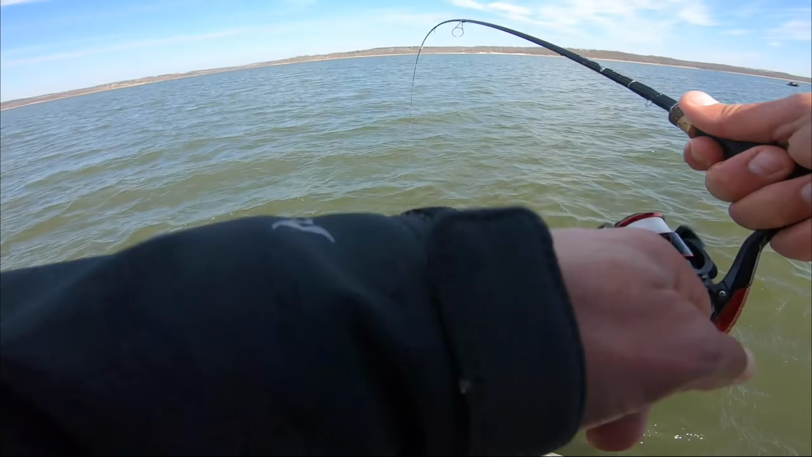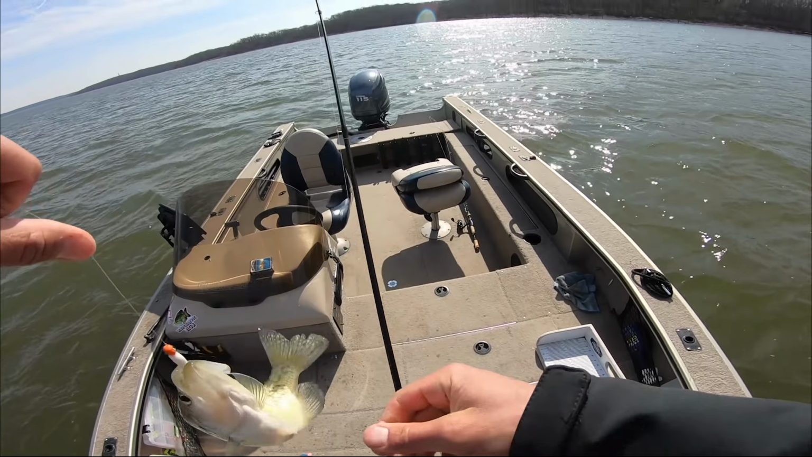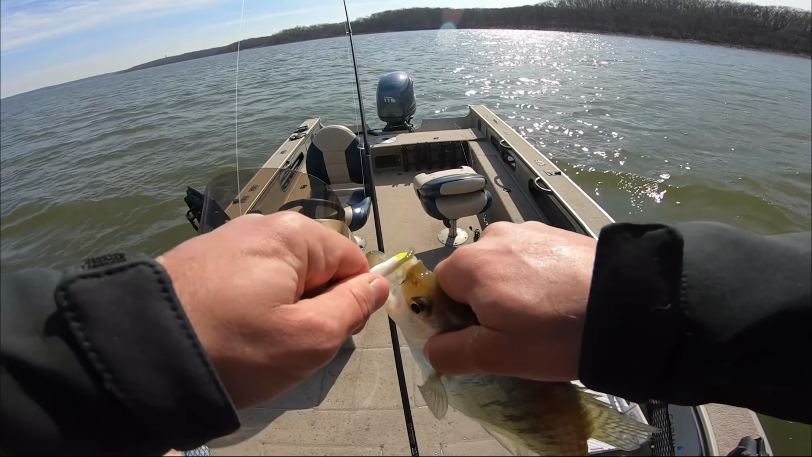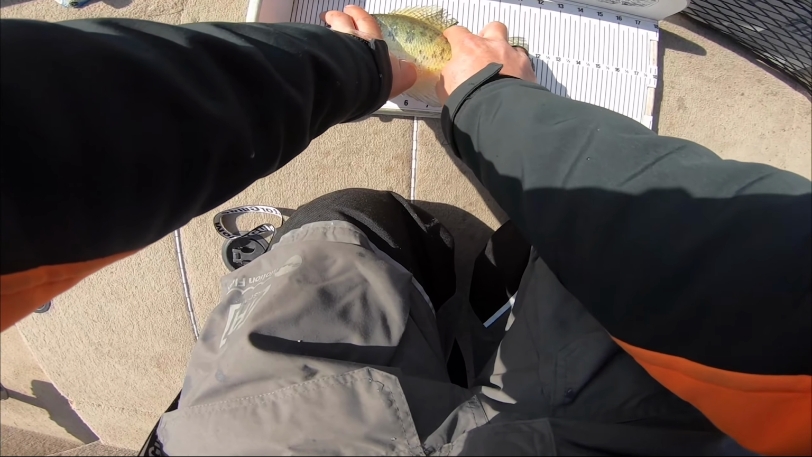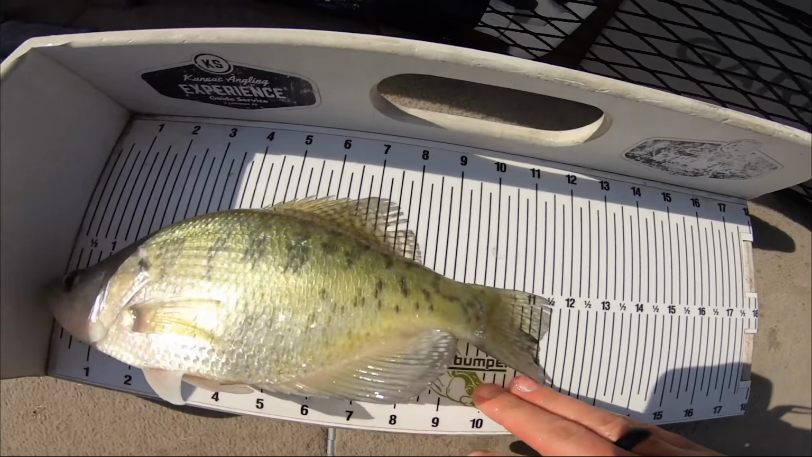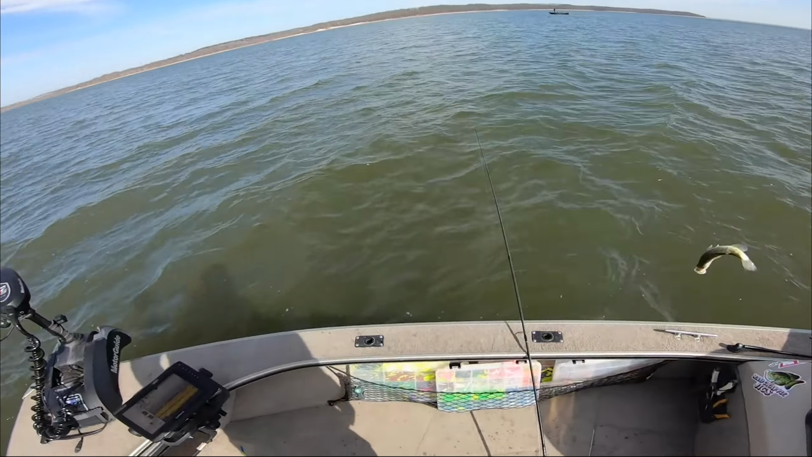Got him. Oh yeah, that's a nice one. That's gonna be a nice fish. Again, this will make keeper number 11. This one is out of his mind. He is 11 3/4, so almost 12 there. So we're halfway there in under a half hour.